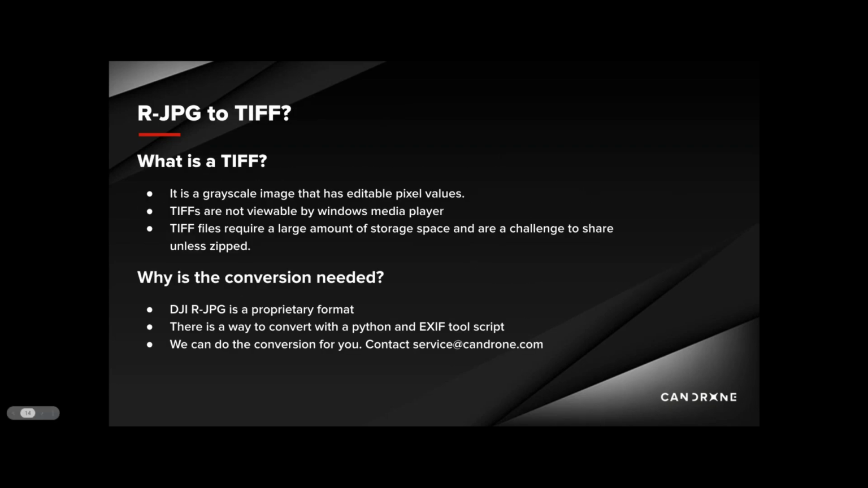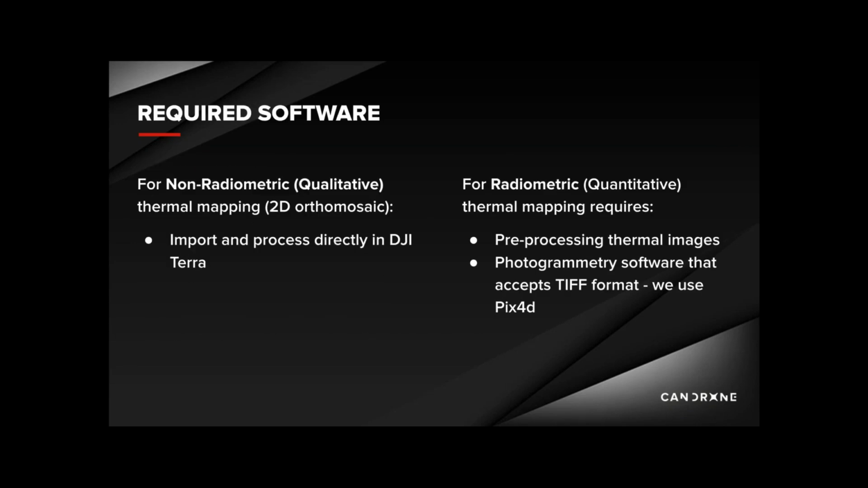Oh, I think we skipped one slide. Okay, for radiometric thermal mapping, you will need a more versatile photogrammetry software that can actually read in TIFF image file formats. So we use Pix4D, but for non-radiometric qualitative thermal mapping, like Van had mentioned earlier, you could just use the DJI Terra software and import the R-JPEGs that come directly off your H20T SD card for qualitative mapping.